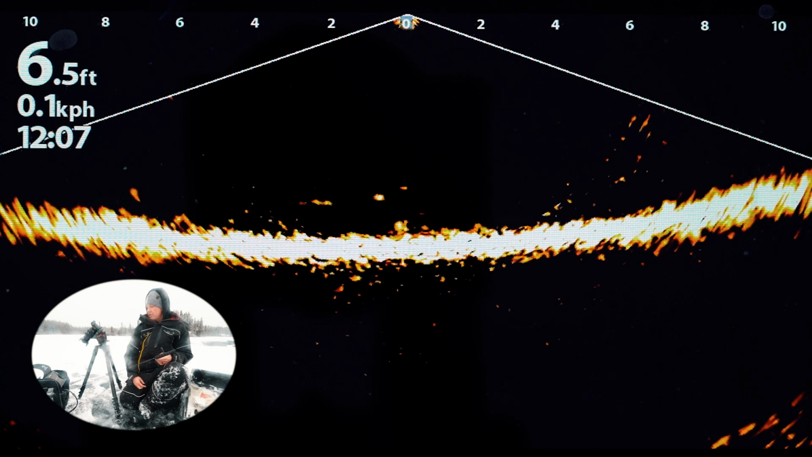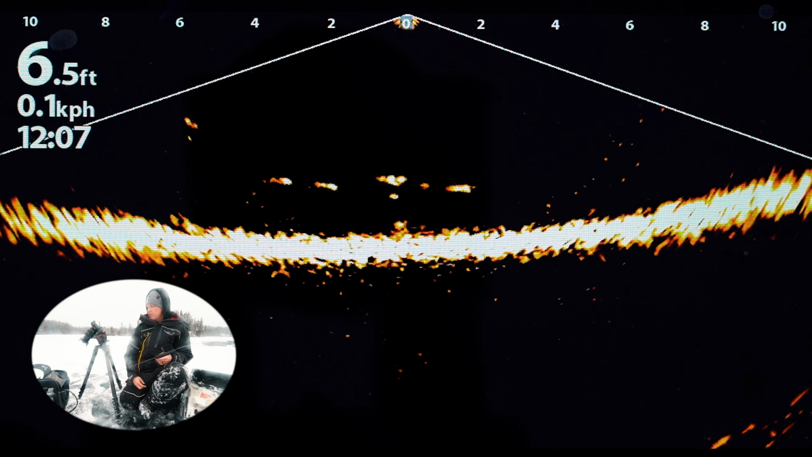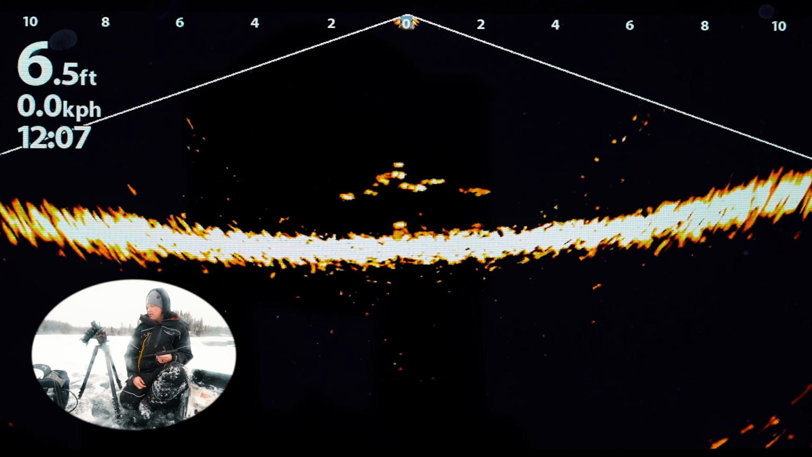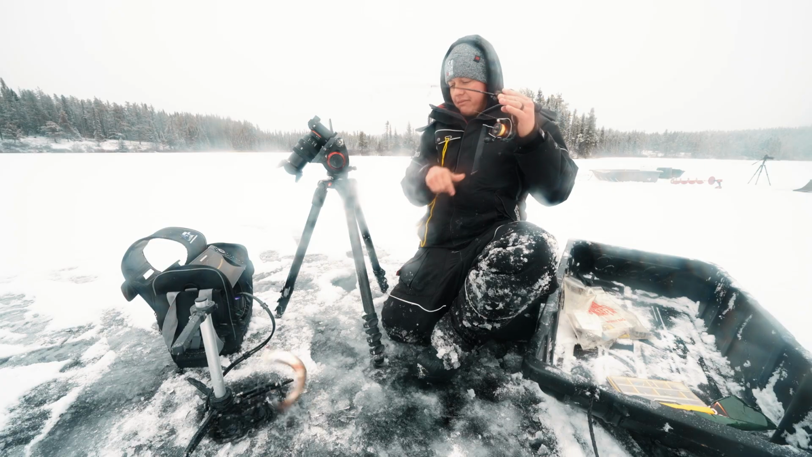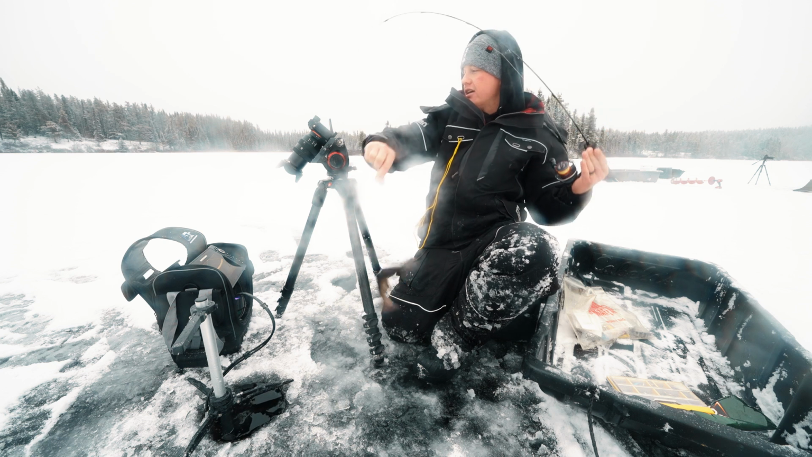A couple nice marks here. Big school, look at that. Have none of them bit yet? Look at all the fish. There we go. We got him. That was just cool to see that pod of fish cruise in there.